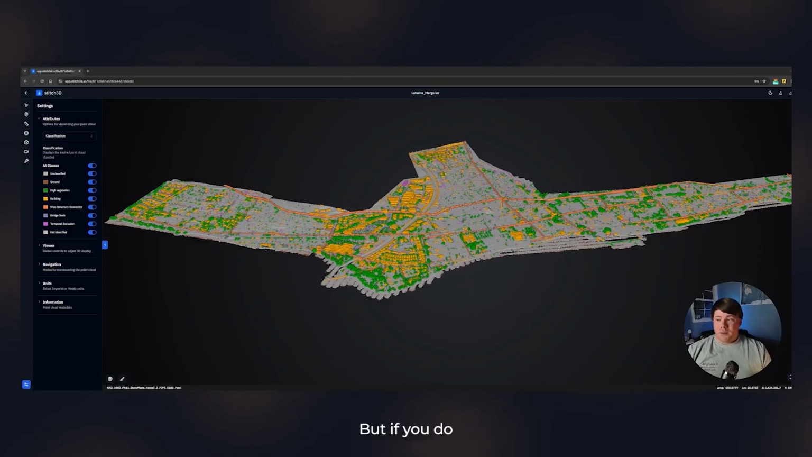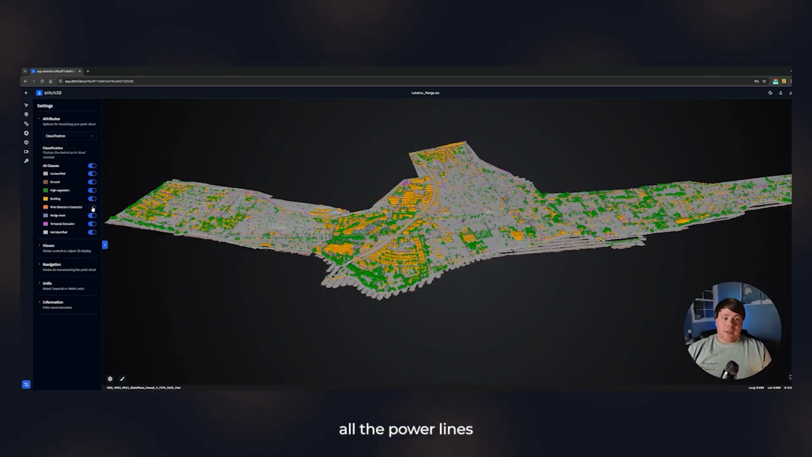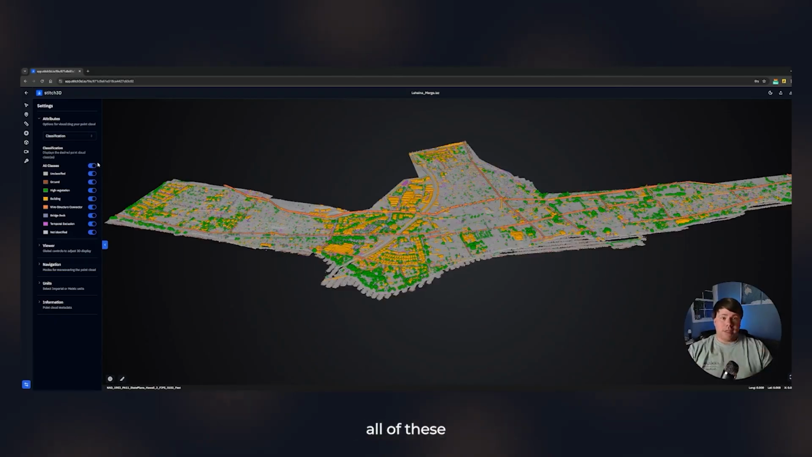But if you do, you're able to go in here and say, actually, turn all the buildings off. That's incredibly helpful. If you want to turn off all the power lines, or if you just want to see the power lines, you can do that too. There's lots of different things you can do in here, and it's up to the stakeholders to decide what's really important. But if we're able to capture all of these things at once, we can do all this in post.